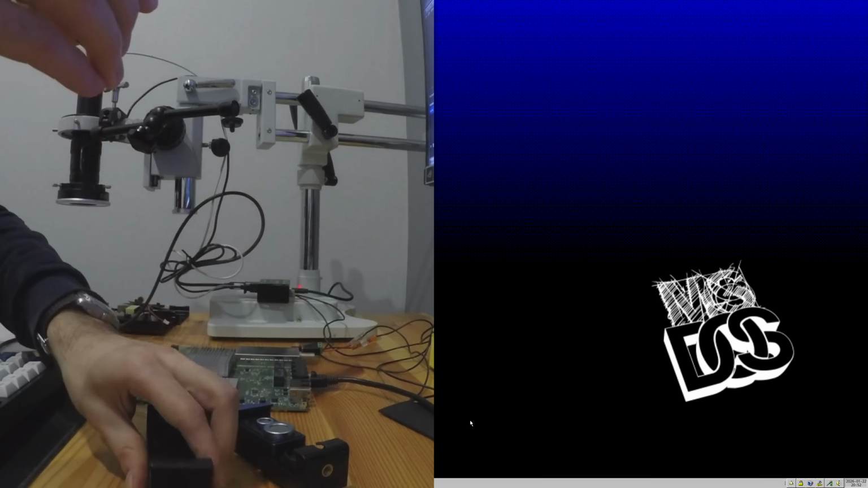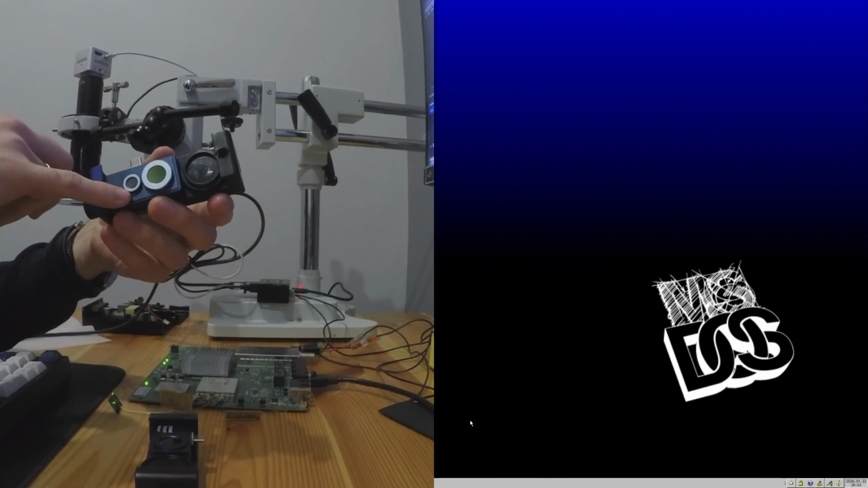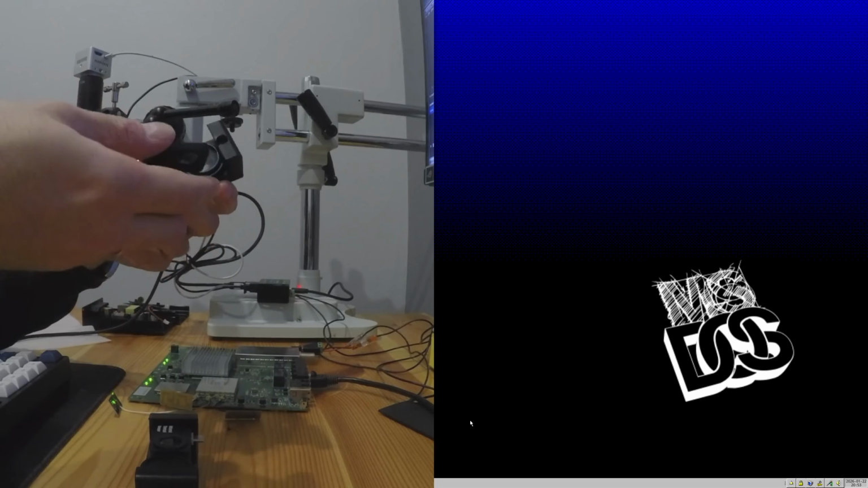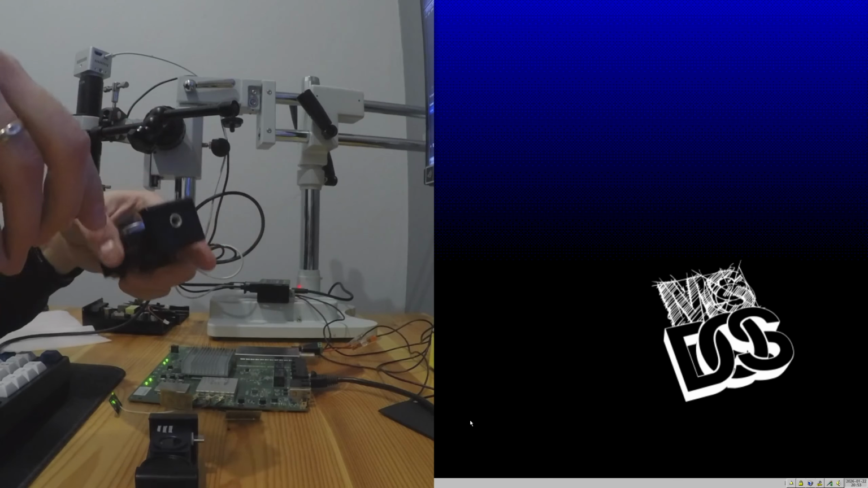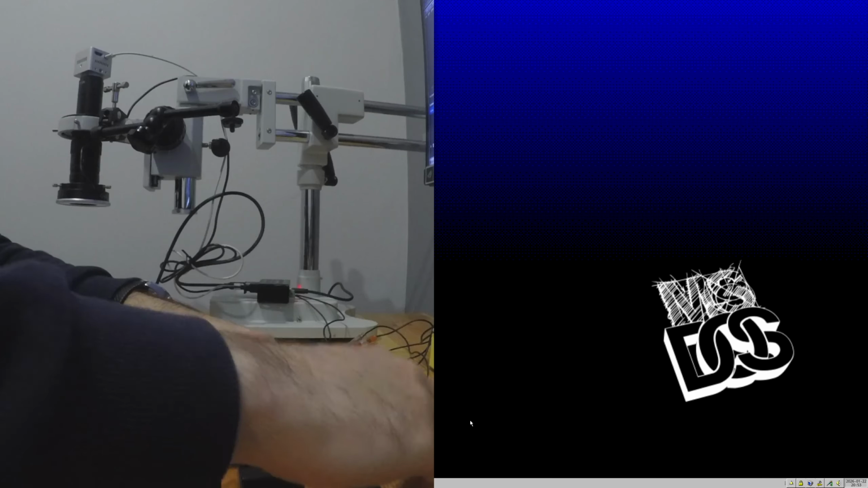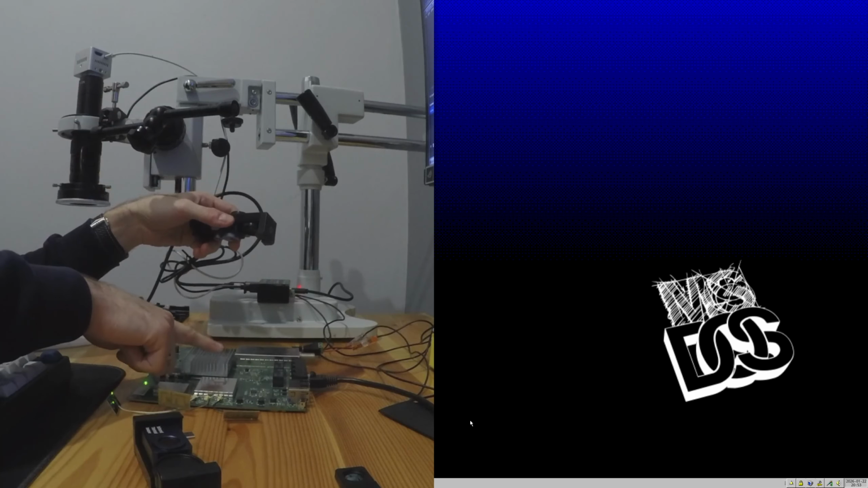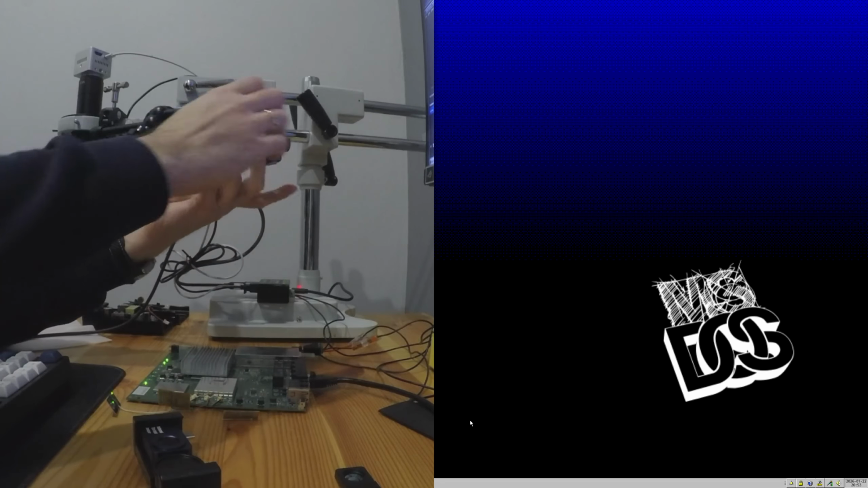In case of the Pro version, you have a visible lens in here, so you cannot just put it in. You would have to figure out a way to attach it in some different way, or just make your own lens instead. Alright, so I'll plug it in now, so that we can have a look at the PCB here through the thermal image, and we'll see how it looks.